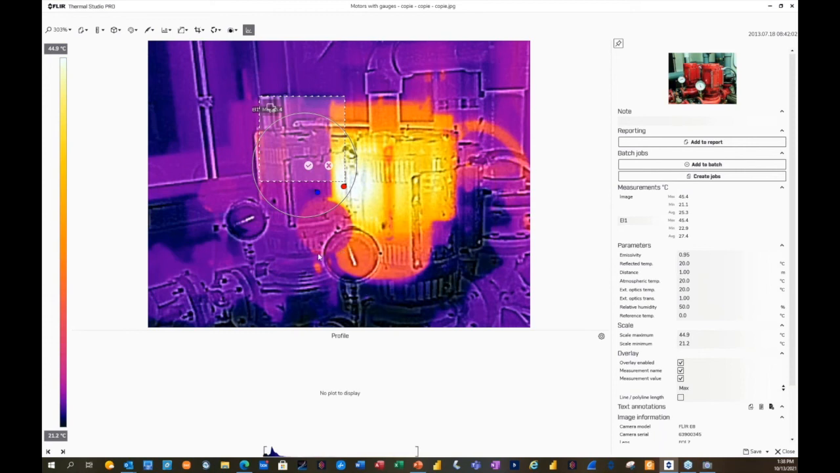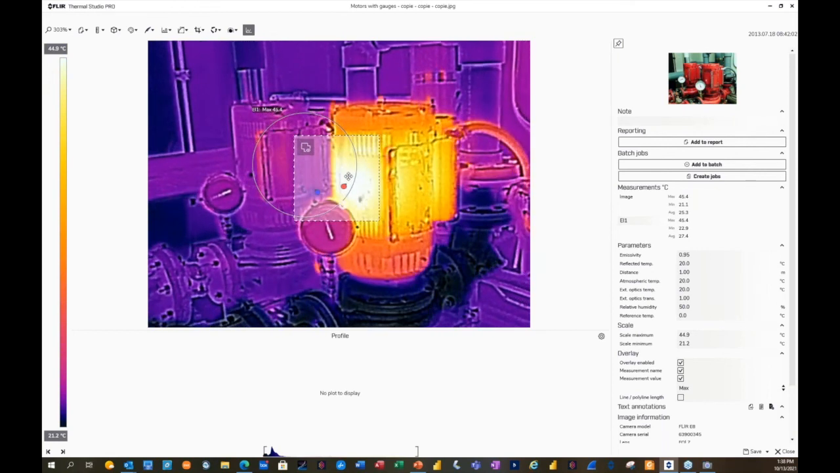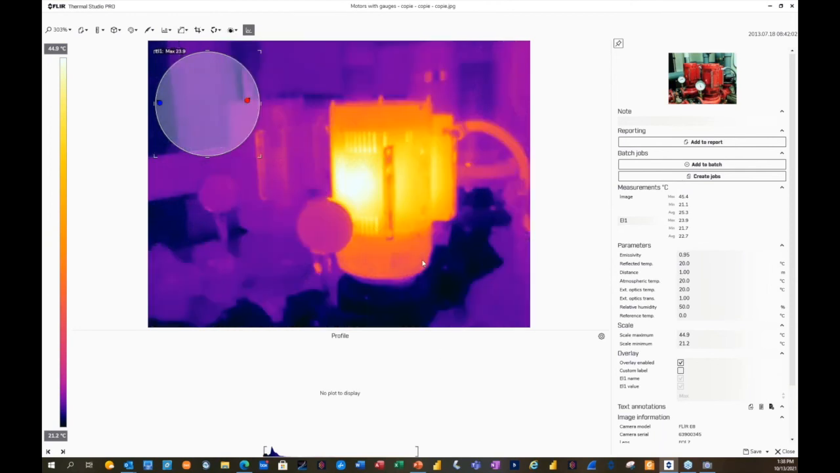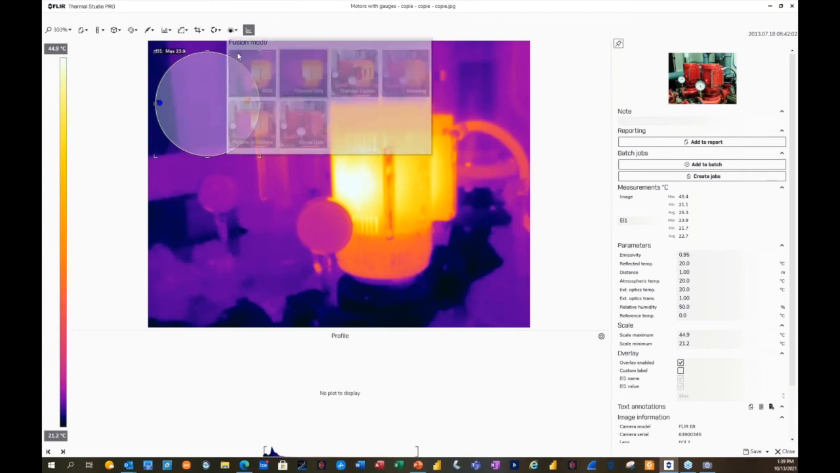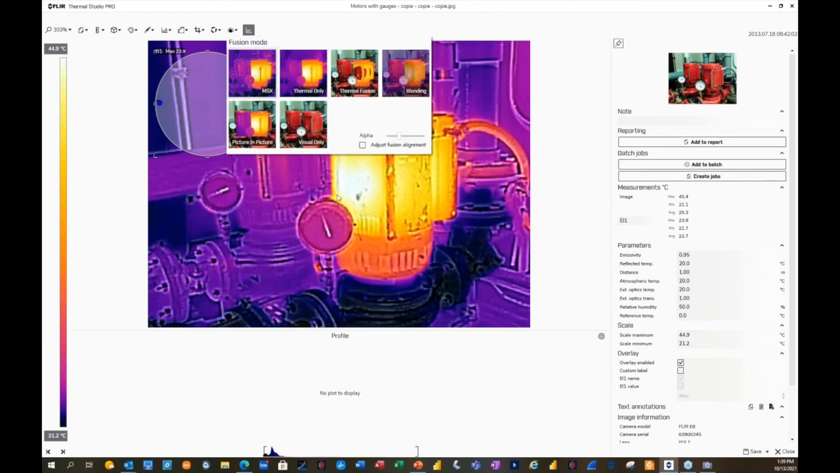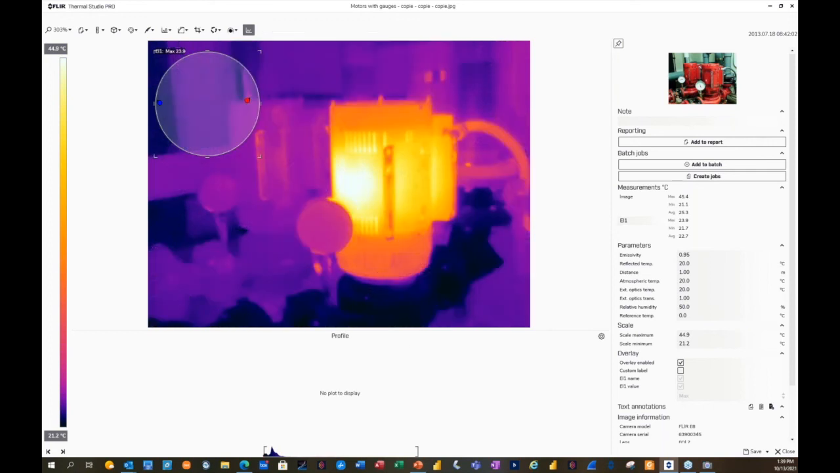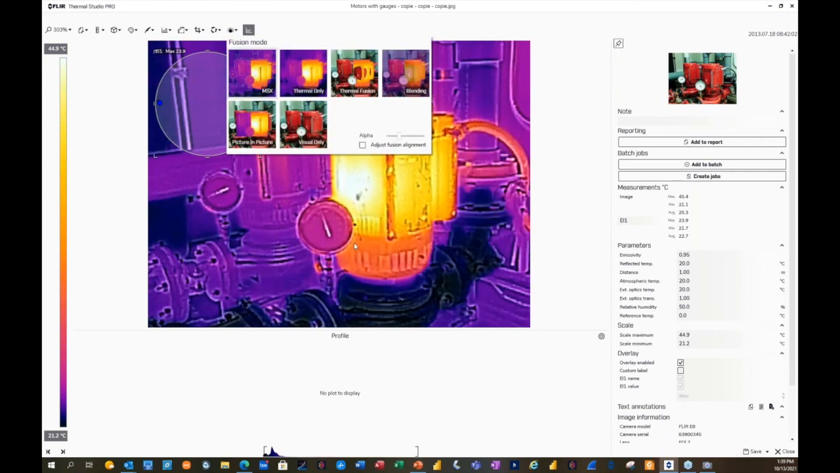As you can see, there's the readout for the gauges, and the gauges are shown in the thermal right here. I want to realign them. Well, with the software, now you're able to realign the two images properly. And remember, FLIR is the only company that offers the MSX, where typically, this is what you're used to seeing by anybody else. With FLIR, we combine the outline and visual on top of the thermal image. So you have 100% thermal with the detail of the visual.